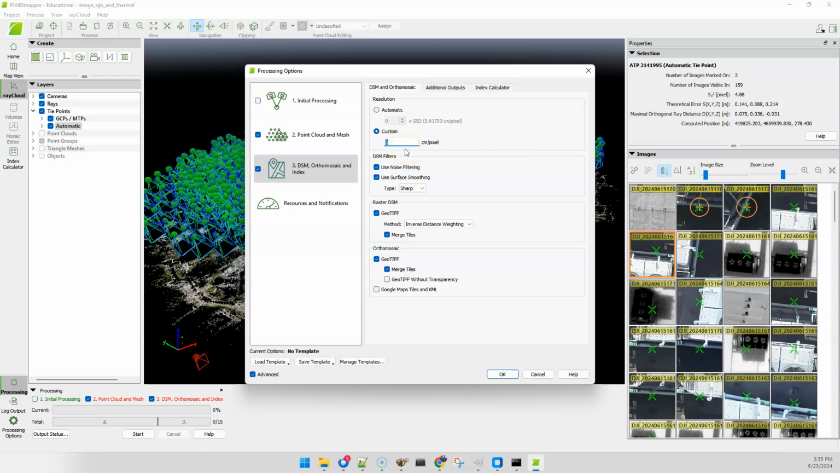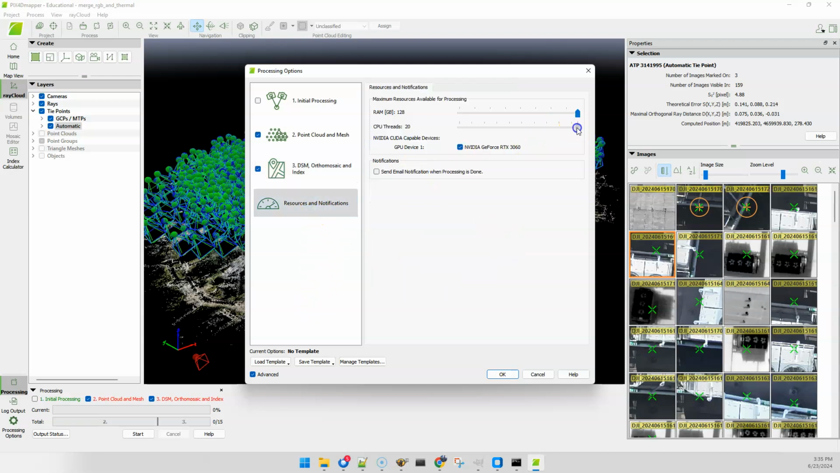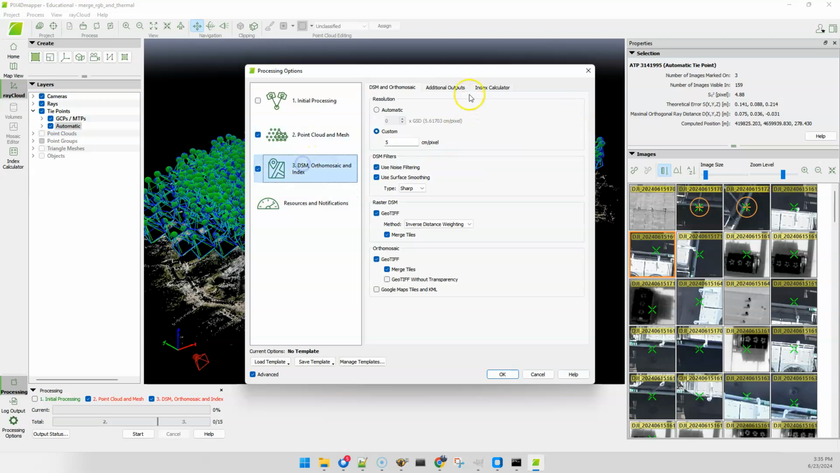It does take a lot longer to produce something high res than low res. The difference between 5 and 6 isn't that significant, but the difference between 5 and 10 can be. So, think about what you'd like here. So we'll do 5, and just check this down, and we're good to go.